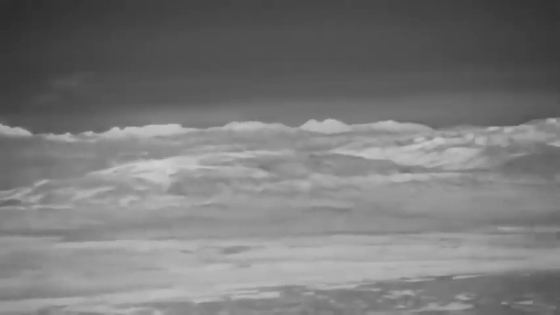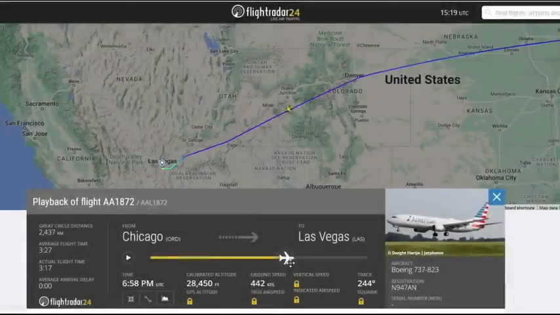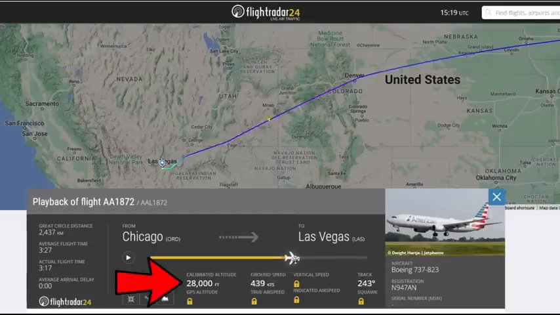My first step was figuring out where exactly J. Tolan Media filmed from. Fortunately, Jay did give us his flight details, and I was able to use that information to pinpoint the location of the observation. Here was the flight route over the state of Utah. It's important to note that the altitude of the airplane was 28,000 feet.